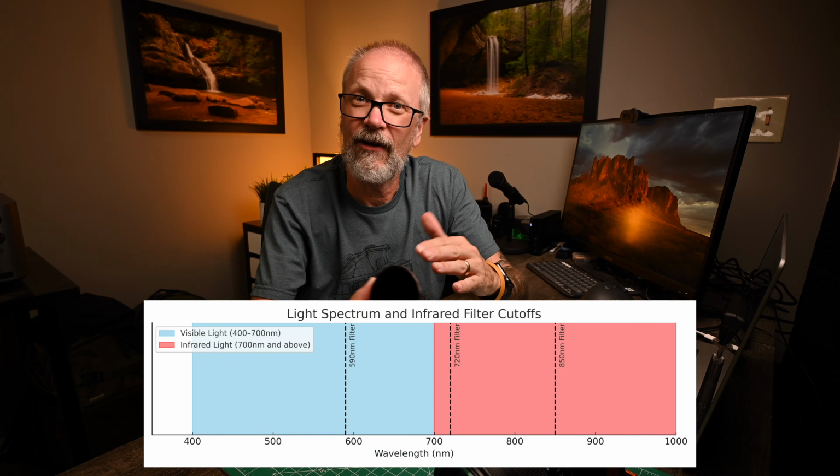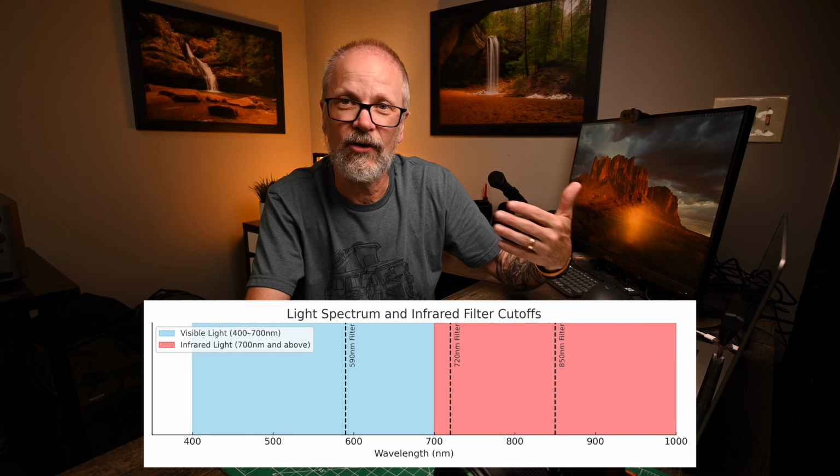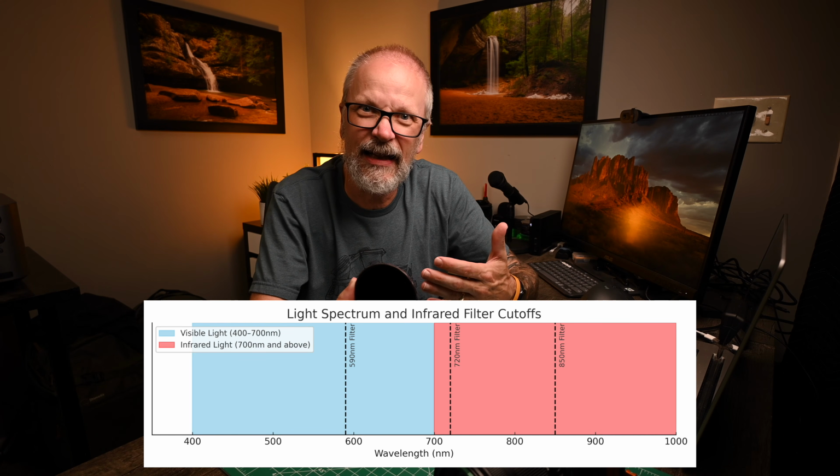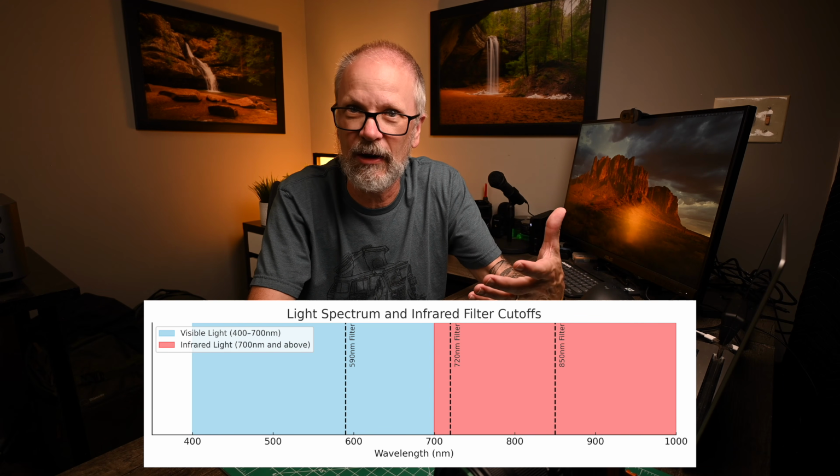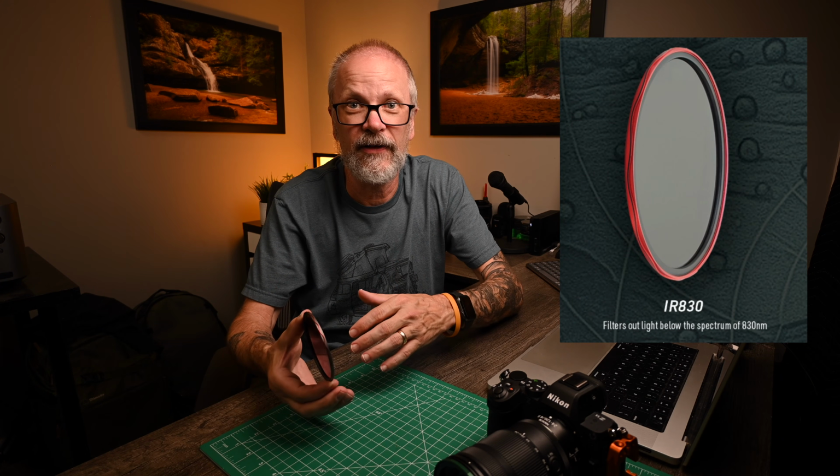You can sample both, and if you decide you lean one way or the other, you're probably going to want to go to a filter that doesn't filter out as much visible light, go a little lower, like a 590 filter or a 670 nanometer filter. Those will both let in more visible light, give you more leeway with the color if you want to play with it. Maven does not currently have one of those filters out right now, but in Wave 3, they are coming out with an 830 nanometer filter, which lends itself well to the type of photography I seem to be gravitating towards, which is the black and white infrared photography. Now, I don't have the 830 nanometer filter, but I'm confident that Maven will release a quality, excellent product.